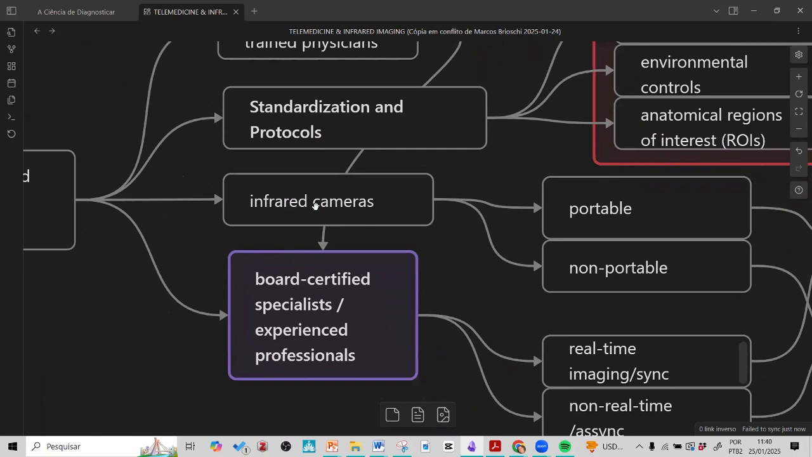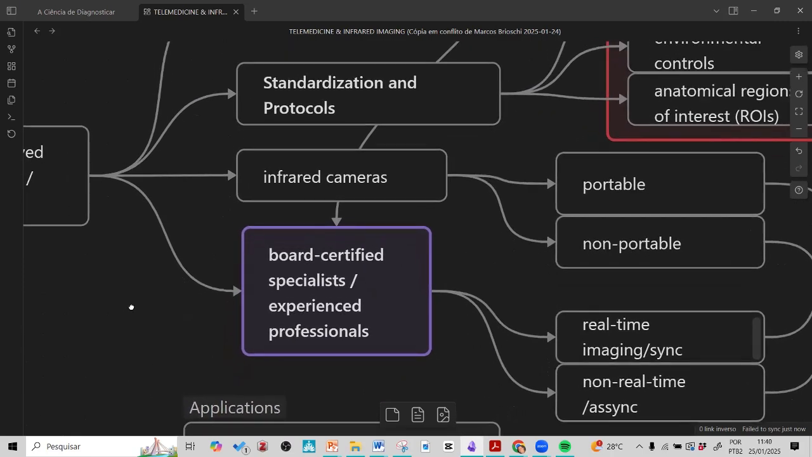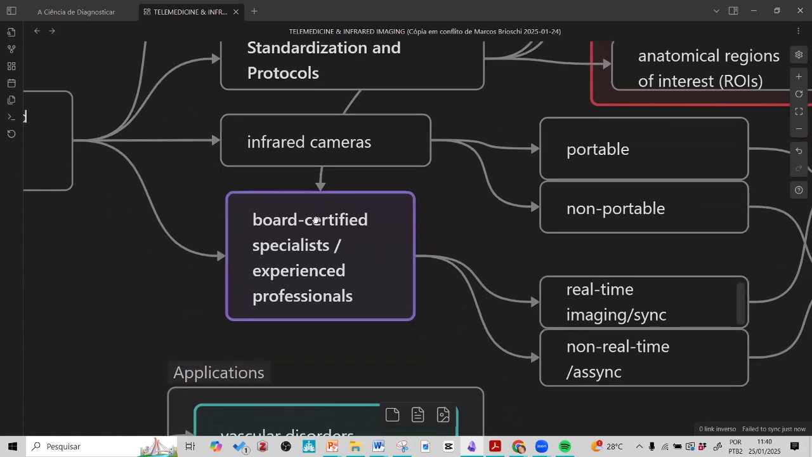Infrared cameras, an appropriate one, could be portable for point of care or non-portable. I will explain this after. And also a board certified specialist. So this is why here in the American Academy of Thermology, we say, become a member, do training, look for experts, look for people here to help you to understand, to interpret correctly, to work with you, make connections. But please be a certified member.